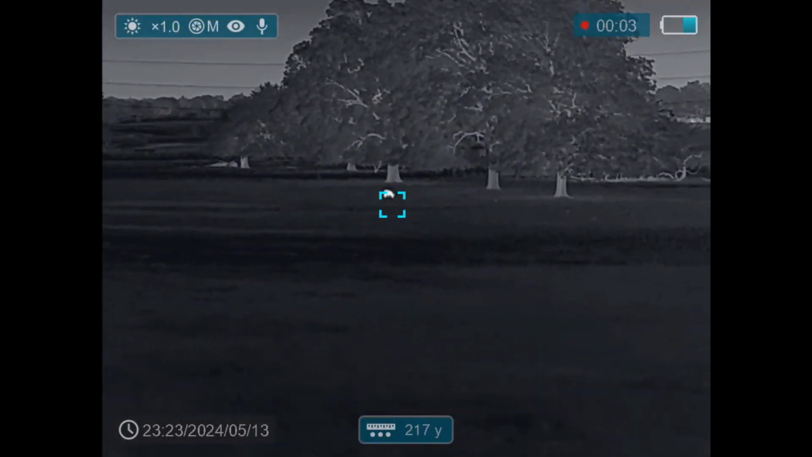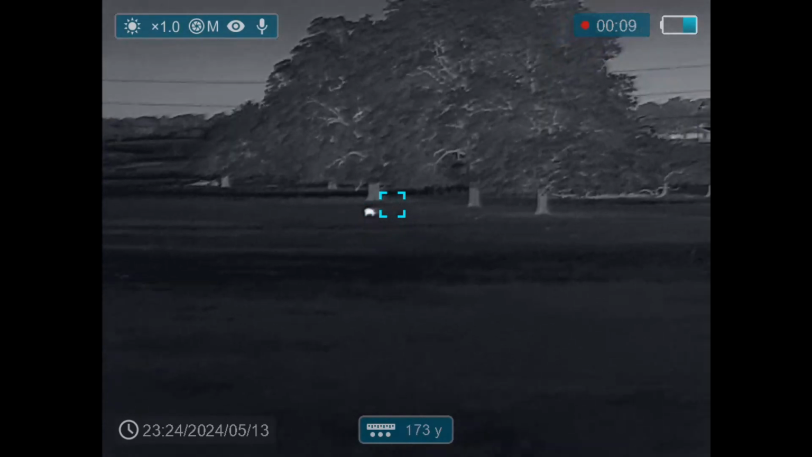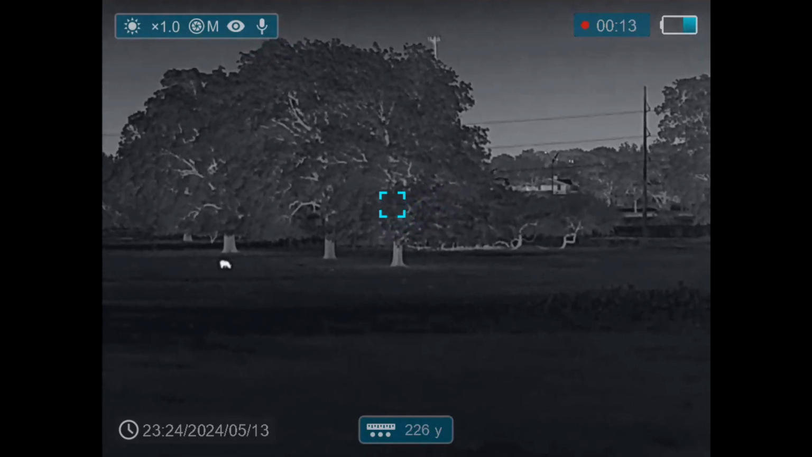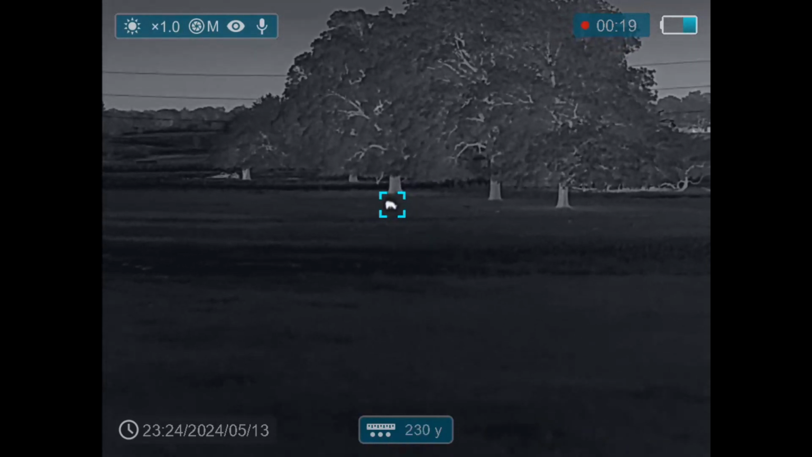Now I'm crossing that first dark area of sloshing water, trying to be quiet, moving slowly in the process. However, I stopped at this point just to get the ranges. Do I want to shoot from here? Probably not. I should be able to move up closer without any problem, without spooking the hog.